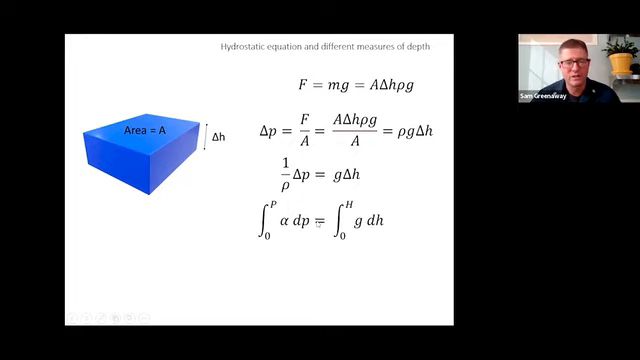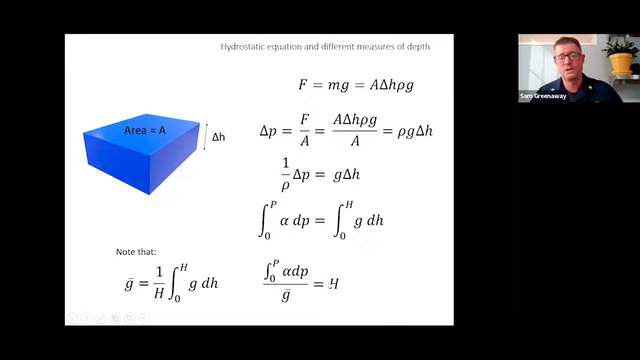1 over the density is known as the specific volume. And then if we integrate over the pressure from the top to the bottom of the column the specific volume, and integrate the gravity over the height, this gives you a potential. Noting that the average gravity is just the definition of taking an average of something, we can rewrite this to get the height of a column of water based on the integral over pressure of the specific volume divided by the average gravity.